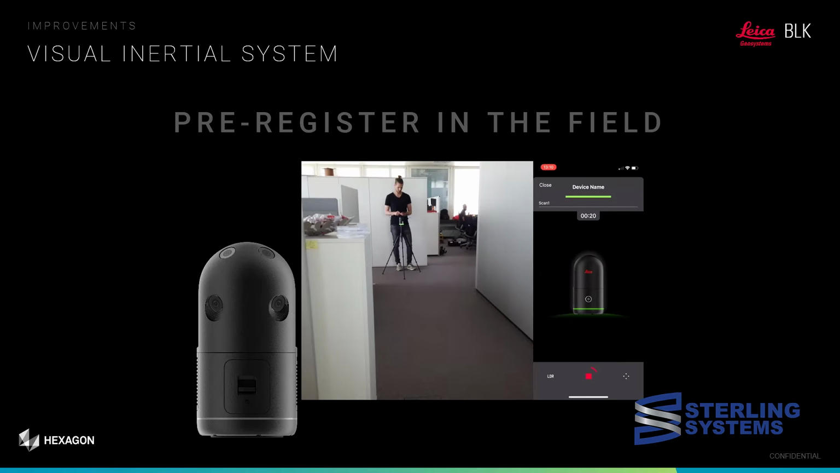Let's take a look at the Viz system. The Viz system was designed for the RTC 360 and just does a fantastic job of tracking from one setup to another, and quite honestly, I'm shocked that they put it in here. But let's take a look as we do a little demonstration of how well it tracks.